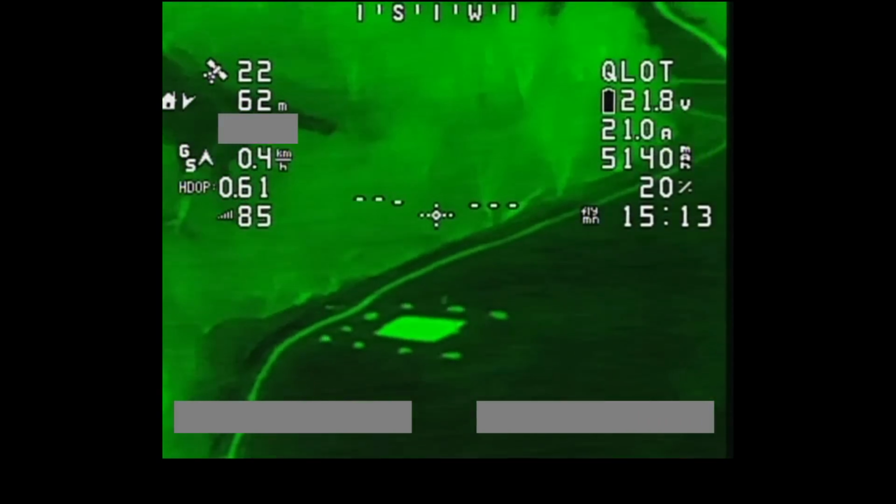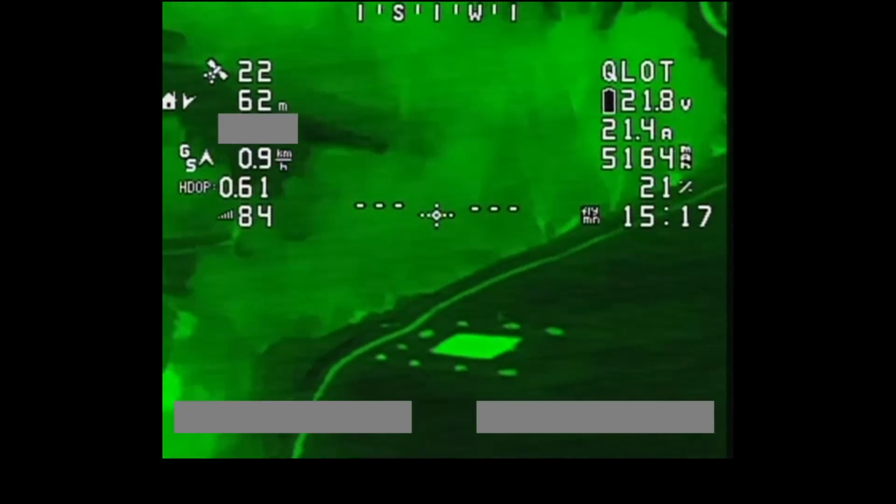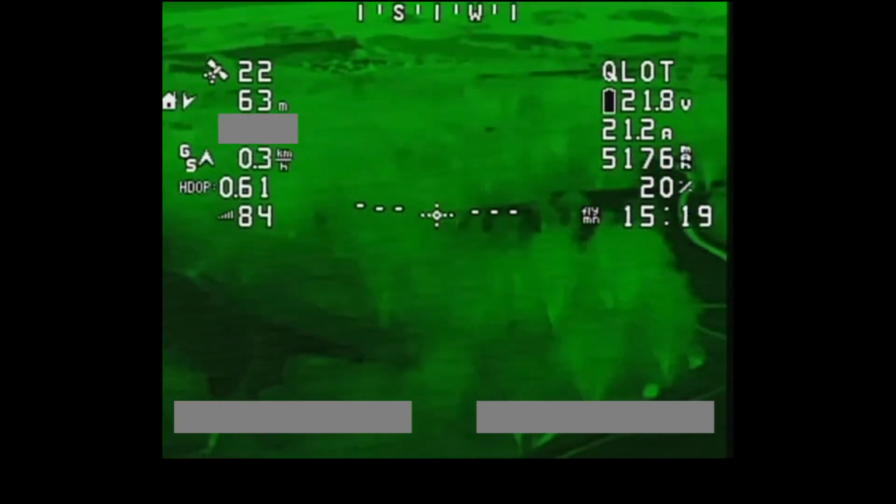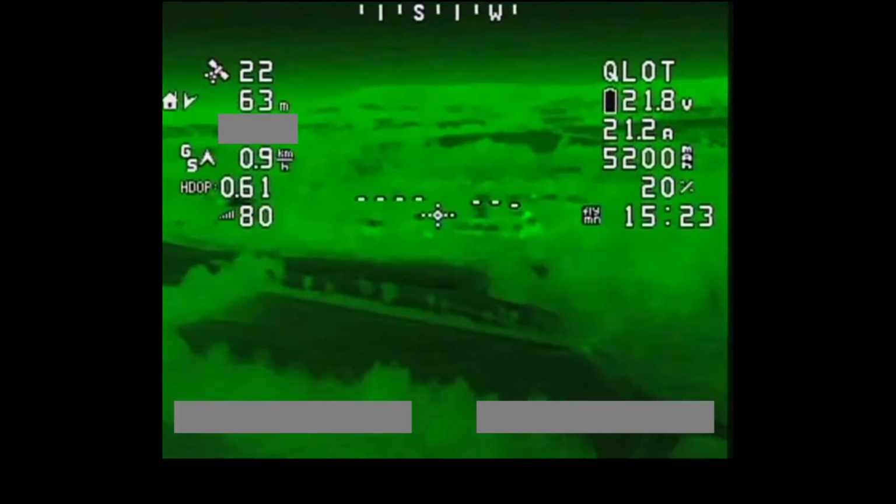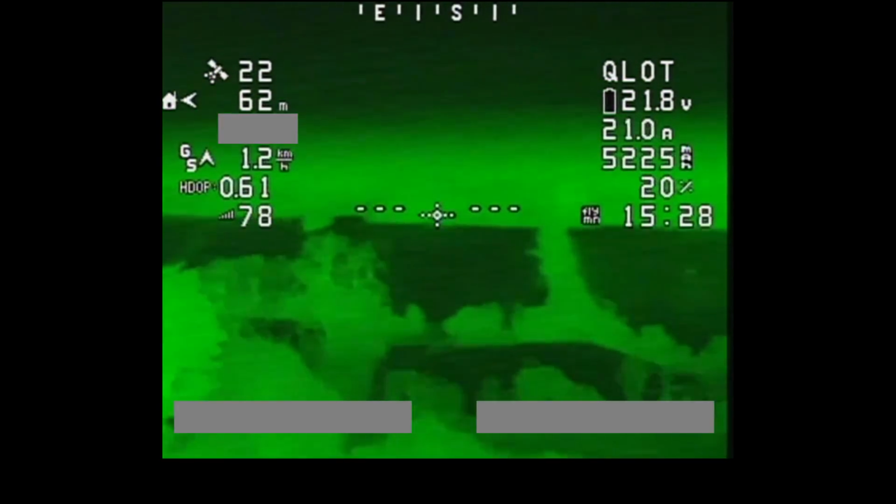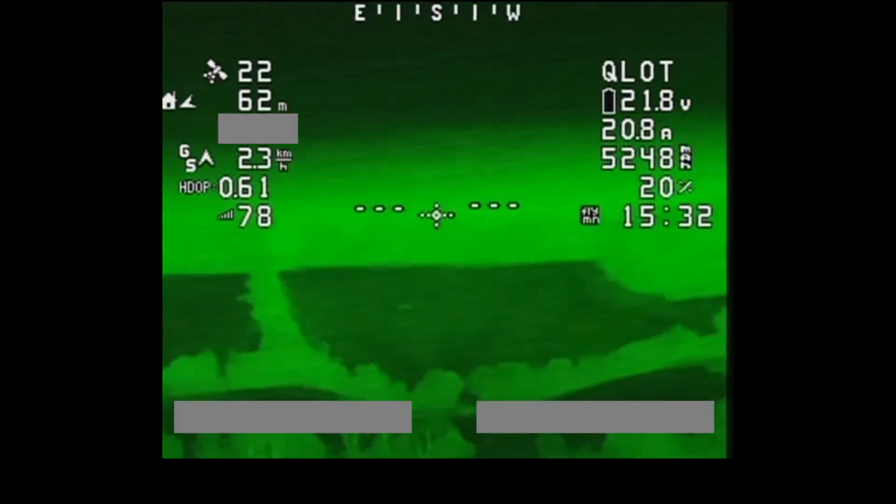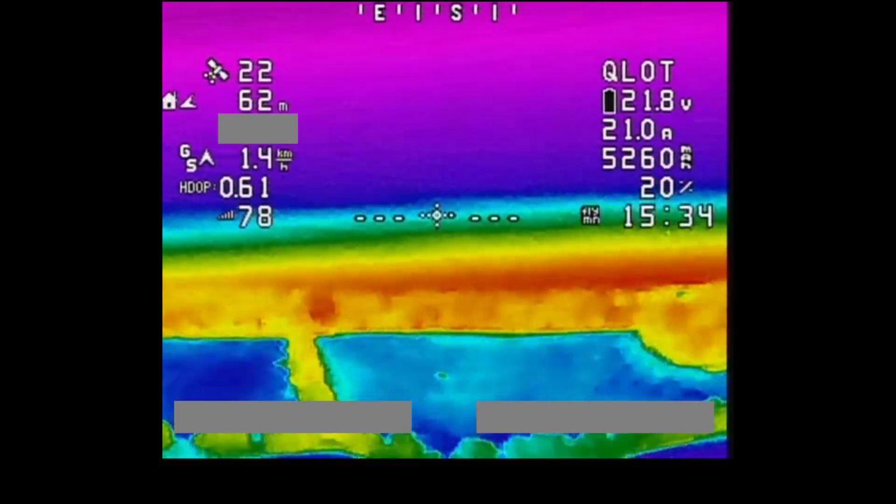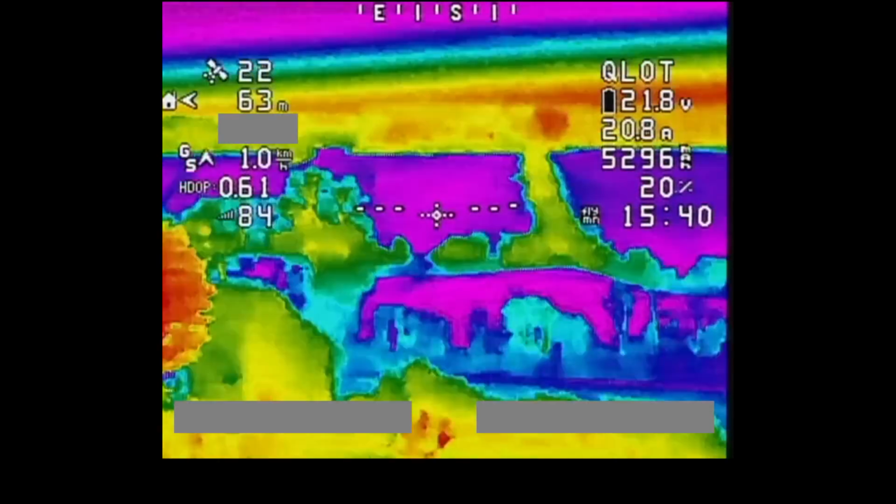And yes, this little weird structure over here, this is a little mini basketball court. Just looking out over the little mini forest there. And last time I had a look in these fields to see if I could see any animals. So there is a glowing patch there. That might be an animal. Let's try a different thermal palette. Yeah, it's clearly something glowing in that field there, so that could be an animal.